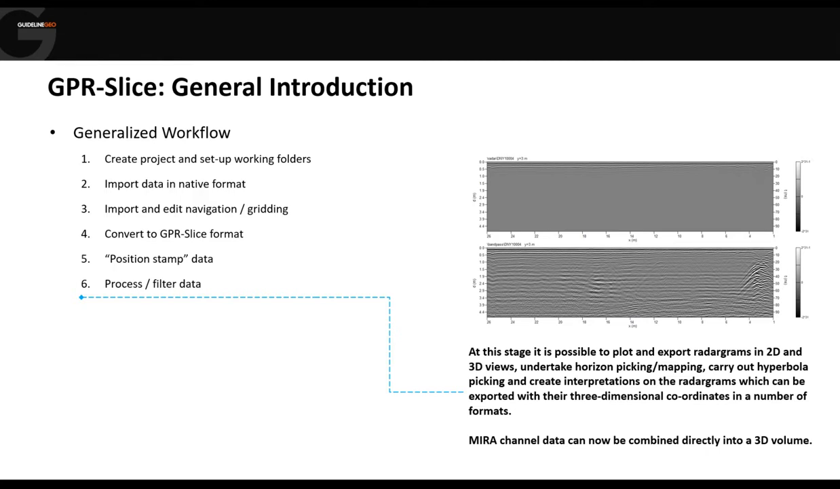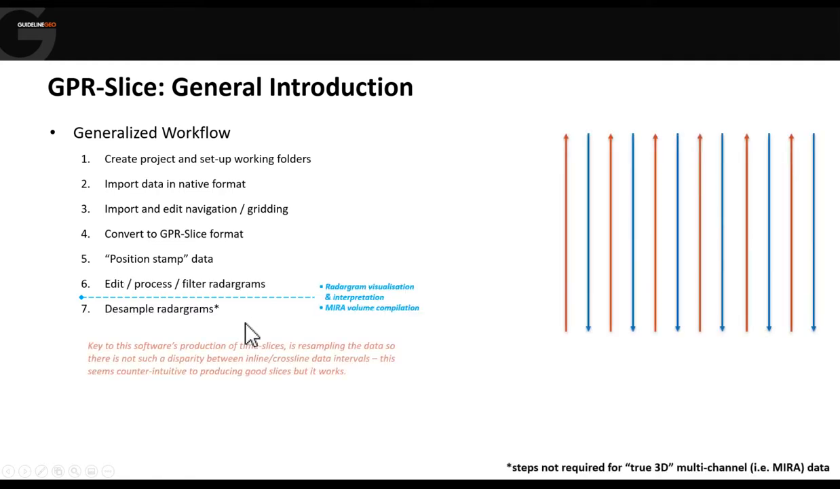If we're using multi-channel data, so by this I mean true 3D systems like our mirror, at this stage we've done all the processing we need to actually compile a 3D volume and to then do our visualization of that data. So it's pretty quick to get to that stage to have a usable data set. So this is the first stop-off point on the processing workflow.